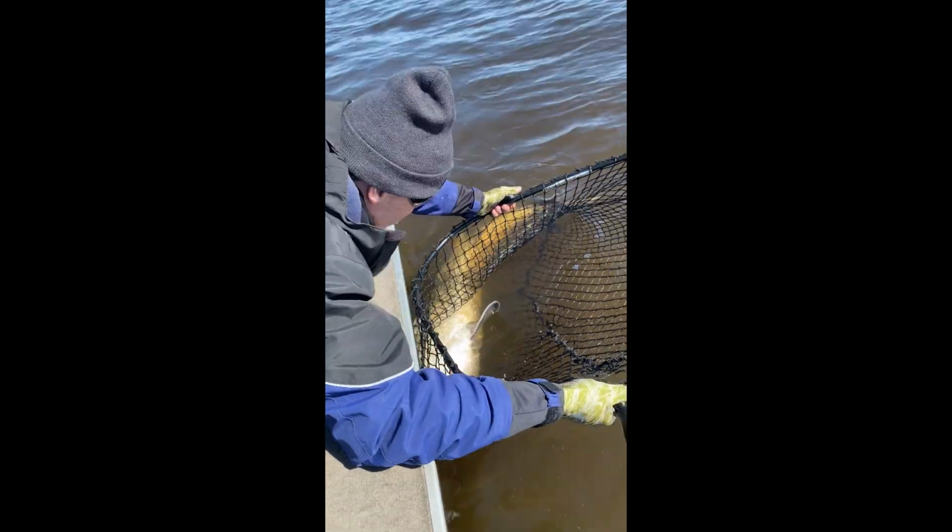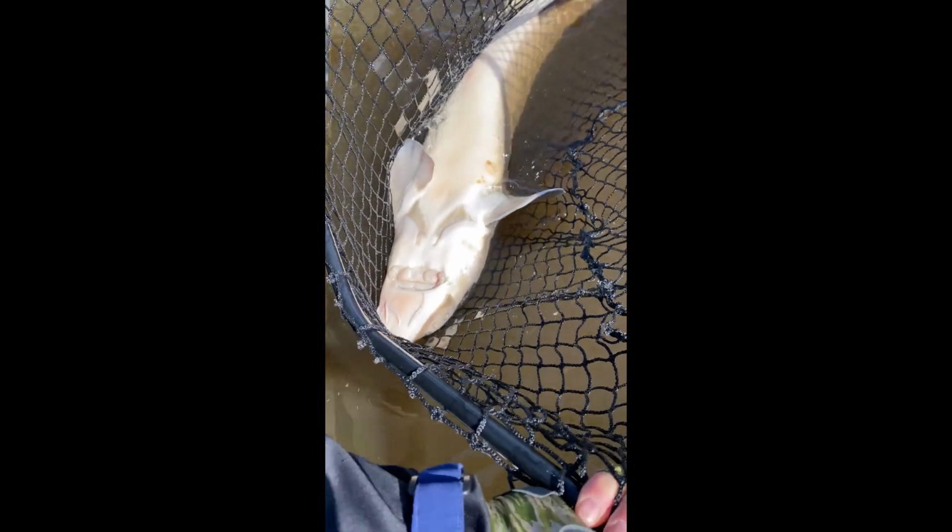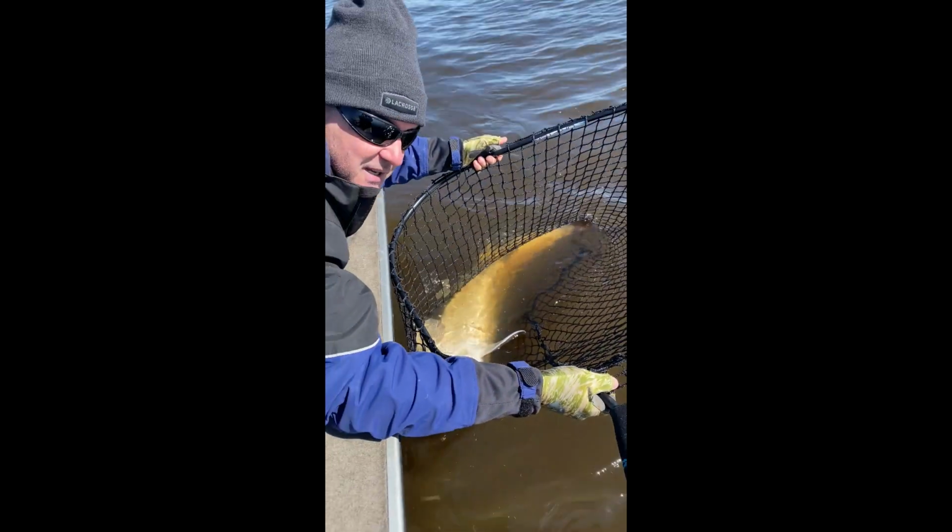That is the biggest sturgeon I've ever seen in my life. Look at that thing. It's a shark. All right, it's a shark, Jay. Go off video.